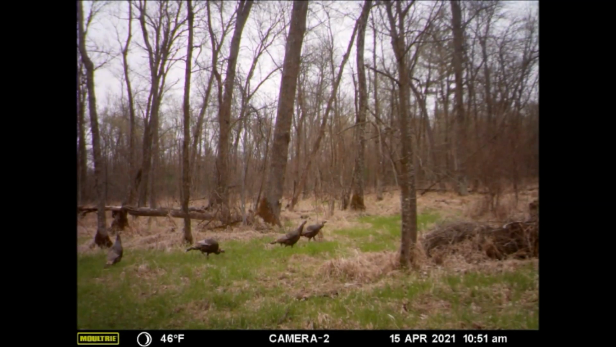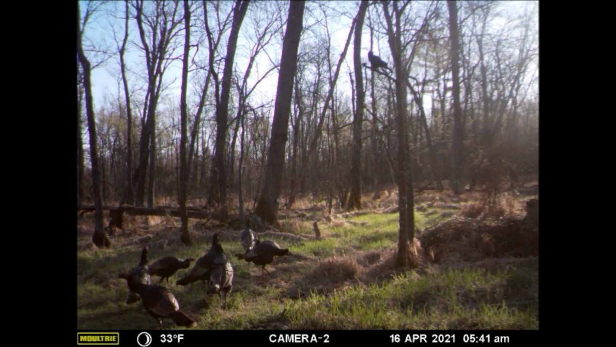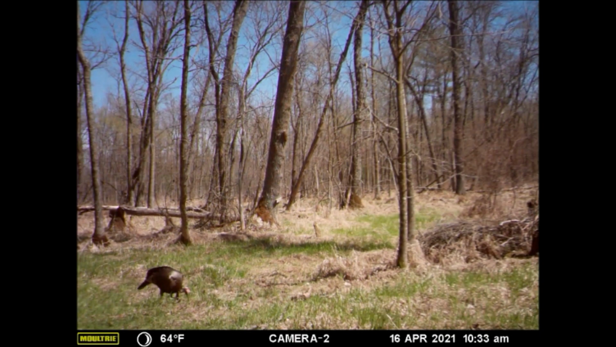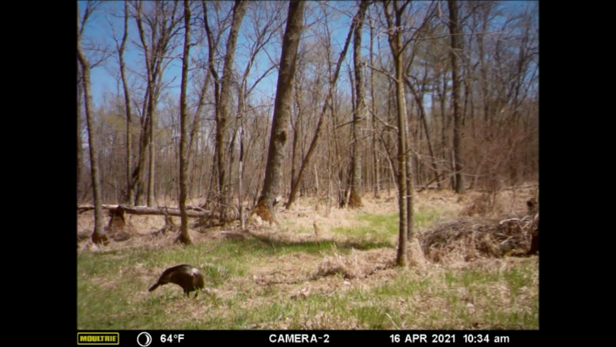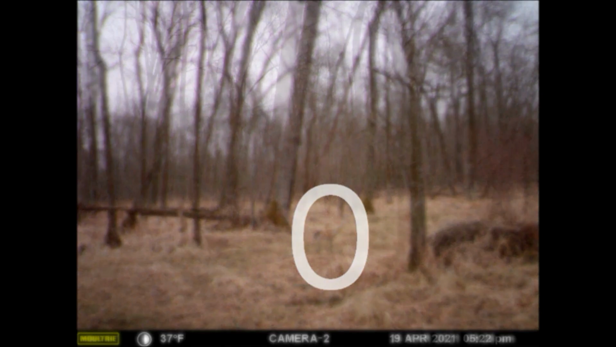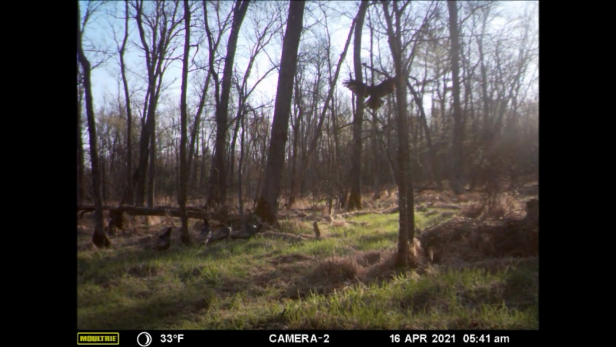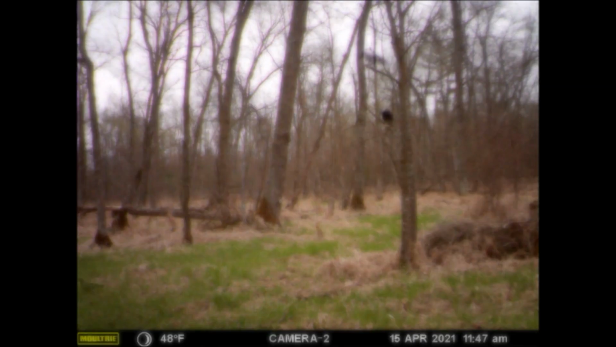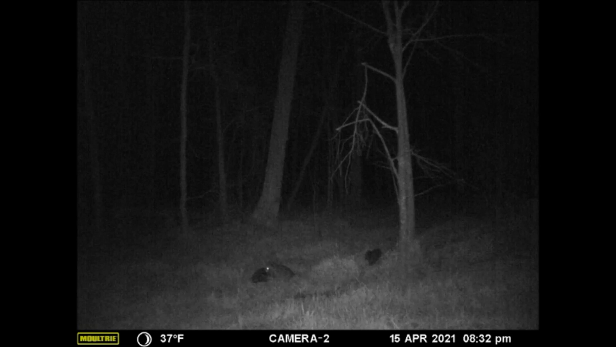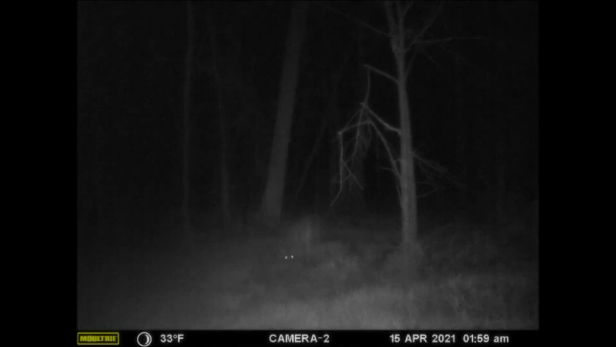Now, the additional 43 pictures, or 10.1% of all the pictures taken on the trail cam, consisted of turkey, birds, raccoons, and, oh yeah, one of those birds was a sandhill crane. Now, the turkeys accounted for 28 pictures, the birds for 9 pictures, raccoons had 5 pictures.